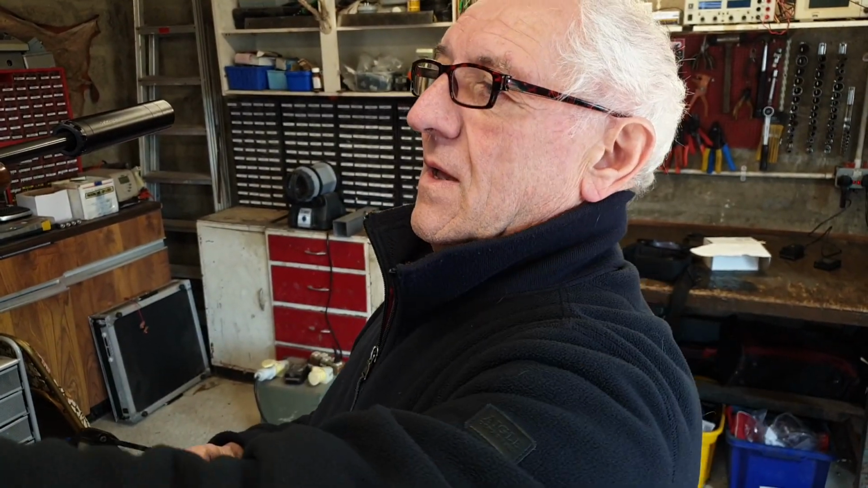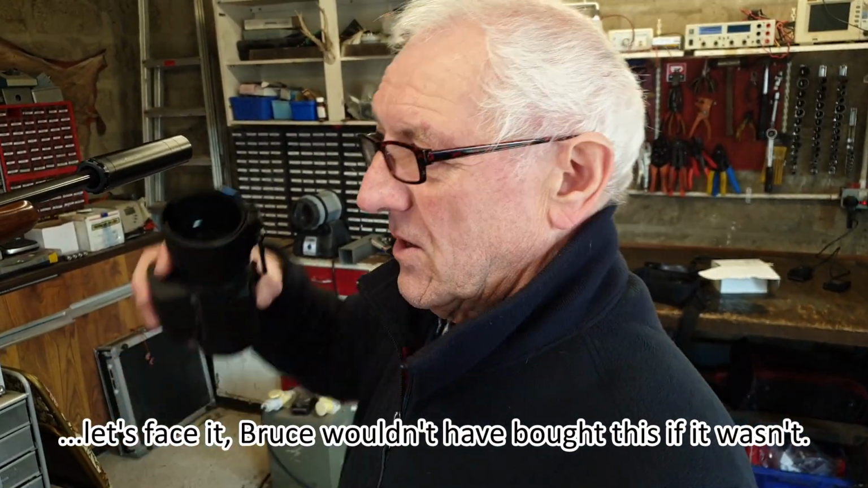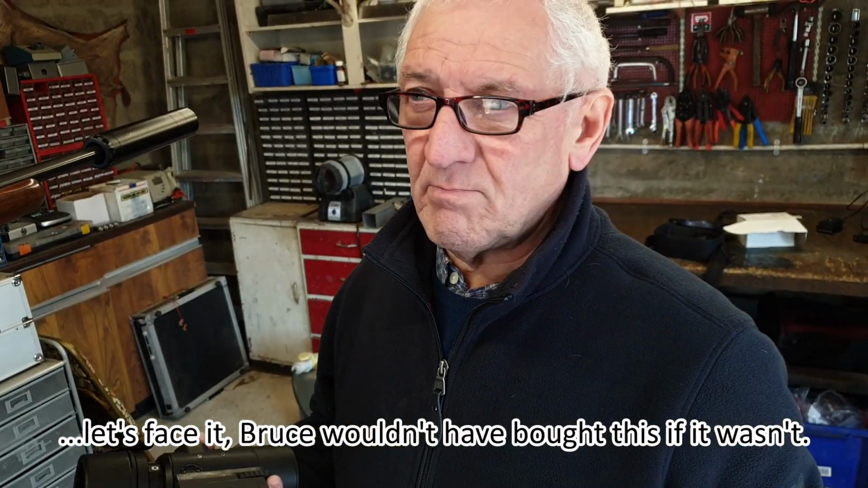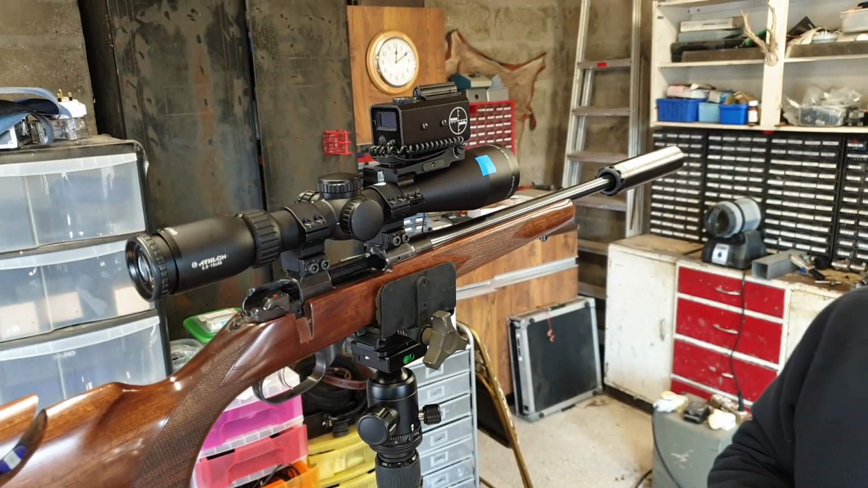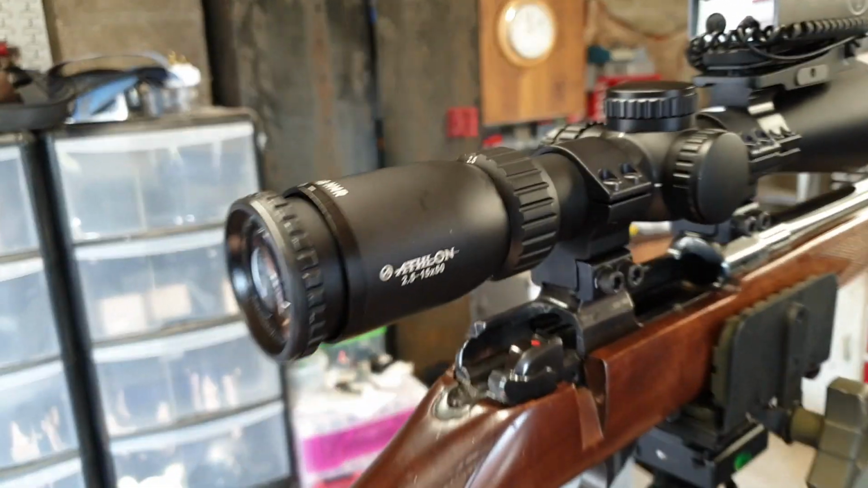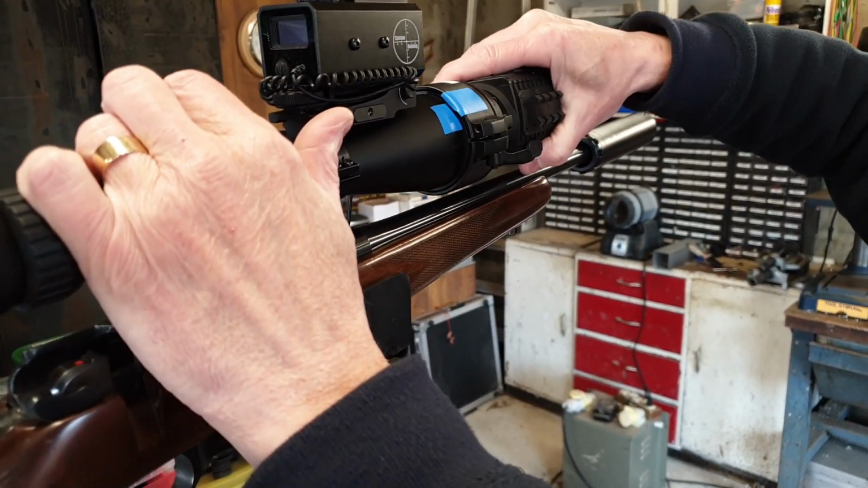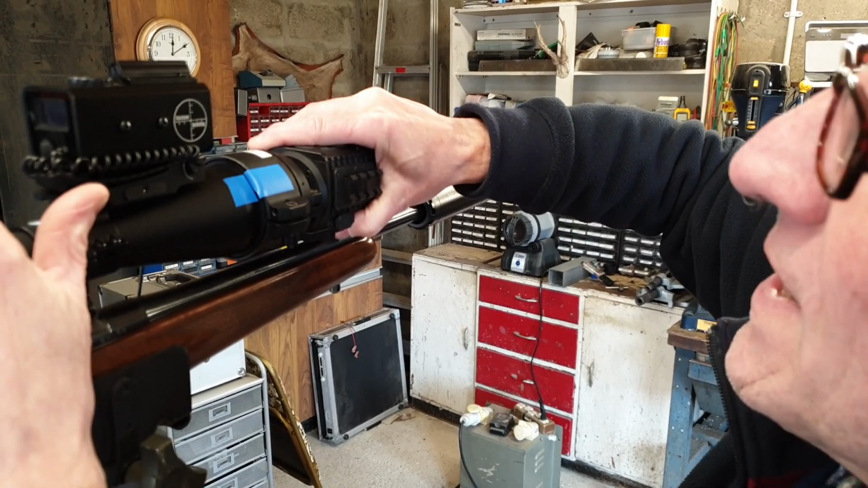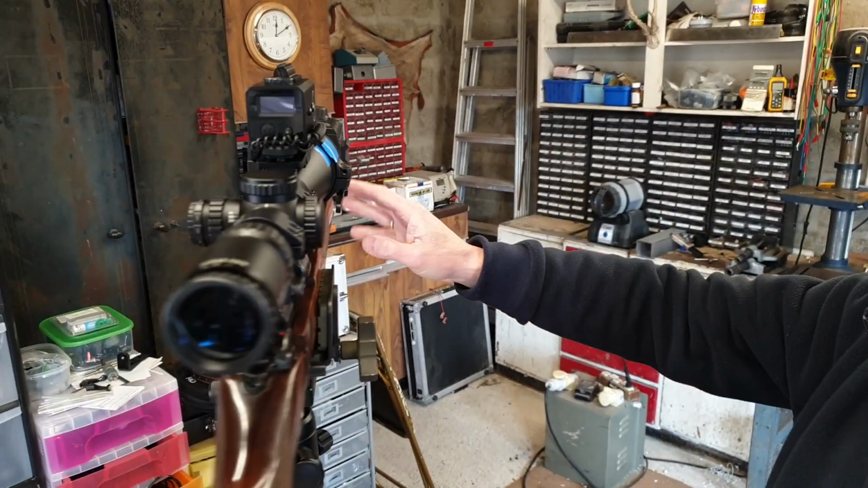So it's a fantastic bit of kit. Honestly, the handiness of it, just being able to stick it on the scope and go, is brilliant, and it allows me to get the best out of my glass scopes. But it takes a bit of practice to get used to it. You've got to get your head in exactly the right position. Now, this is a 2.5 to 15, and at 2.5 you'll see all of the display, and you'll see some of the icons. I don't know if this is going to work for us.